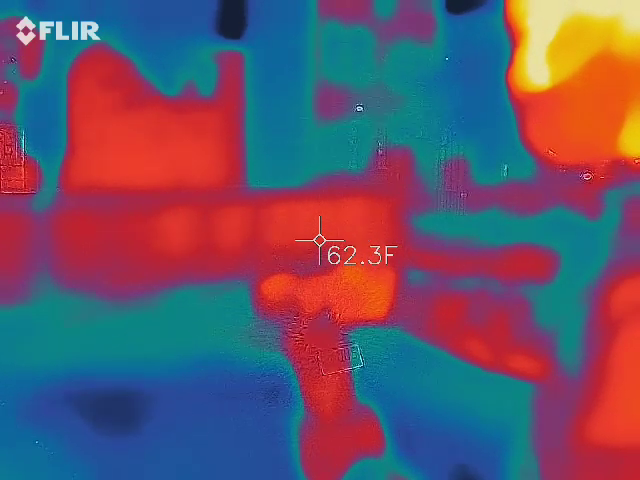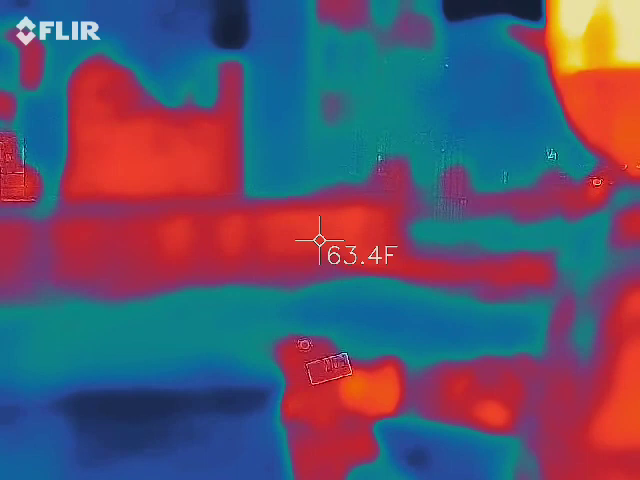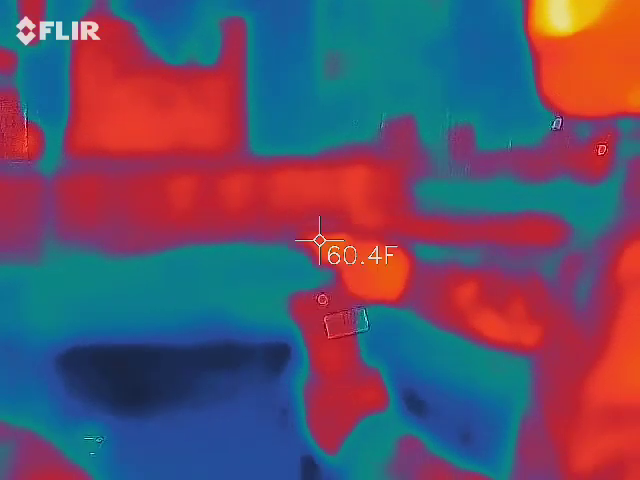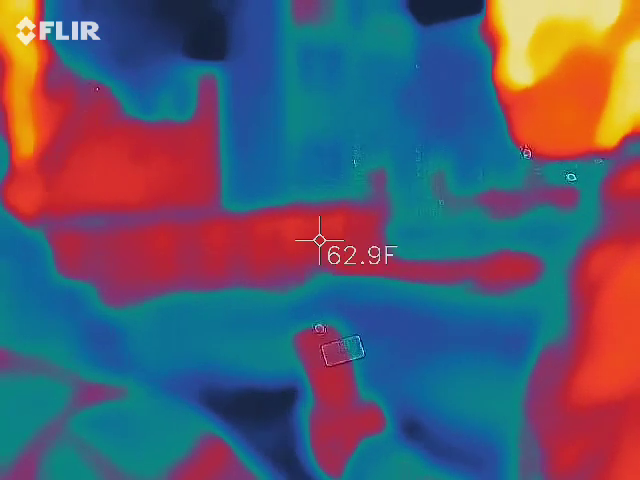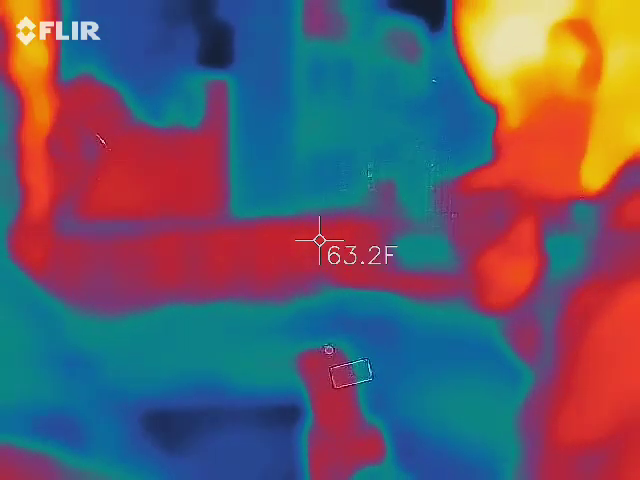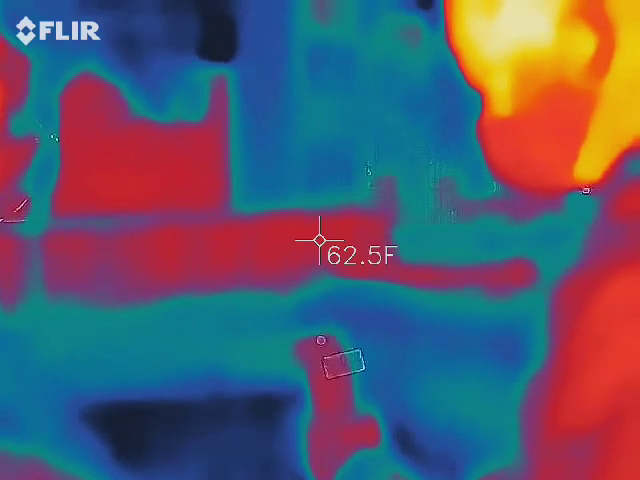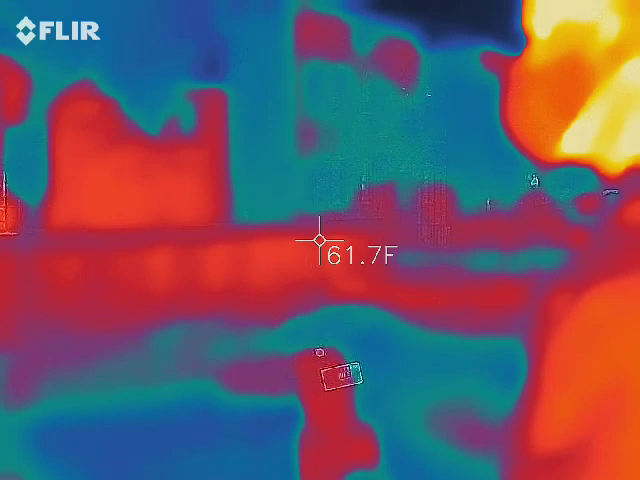See how I can make it bigger or smaller, which is really weird. It's creating an EMF right now. That's really weird, huh?